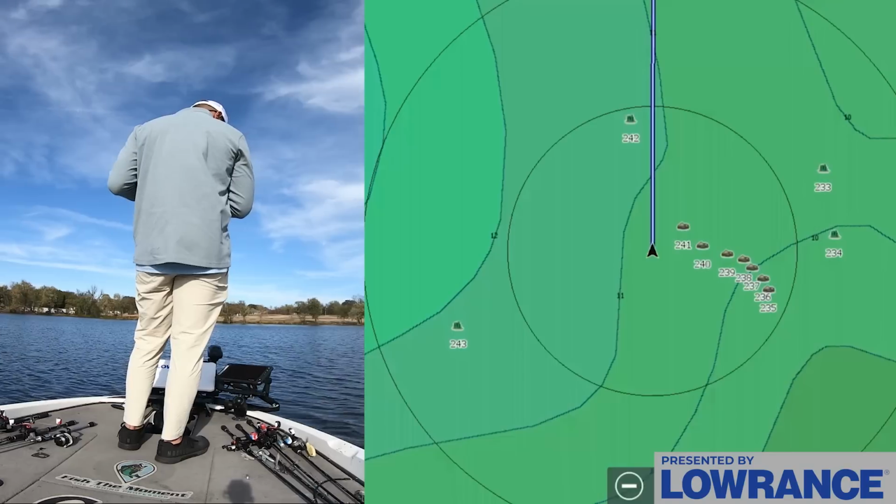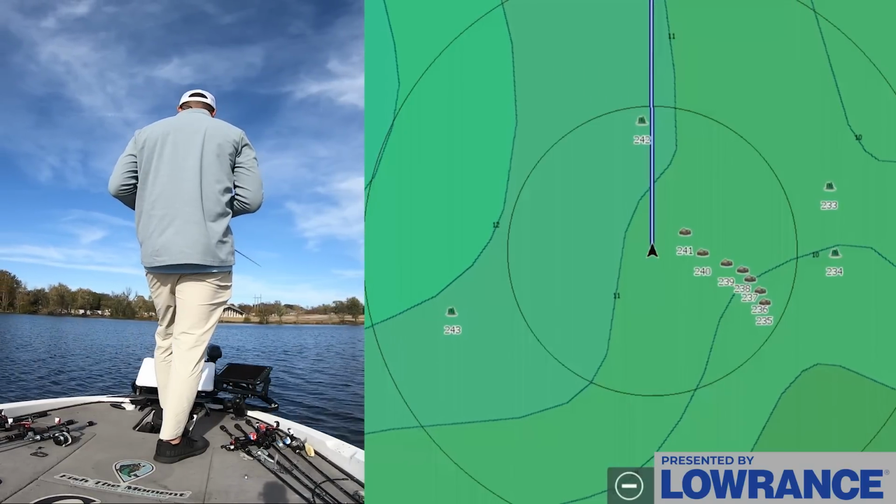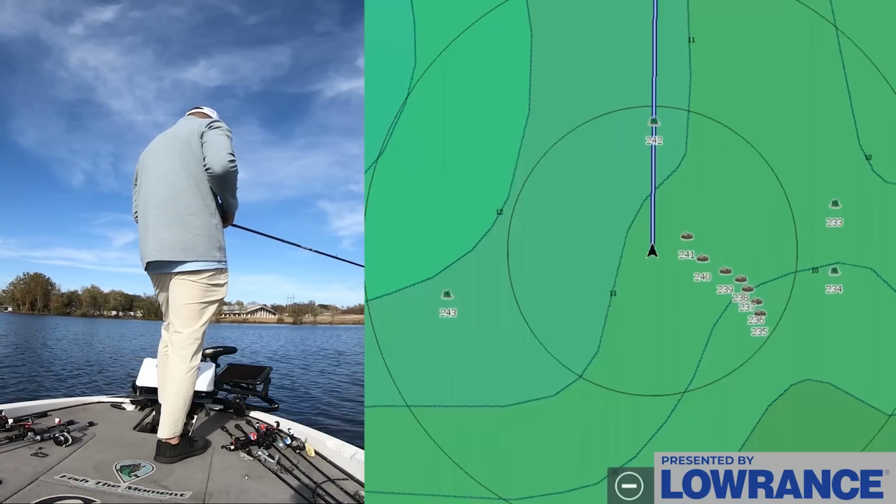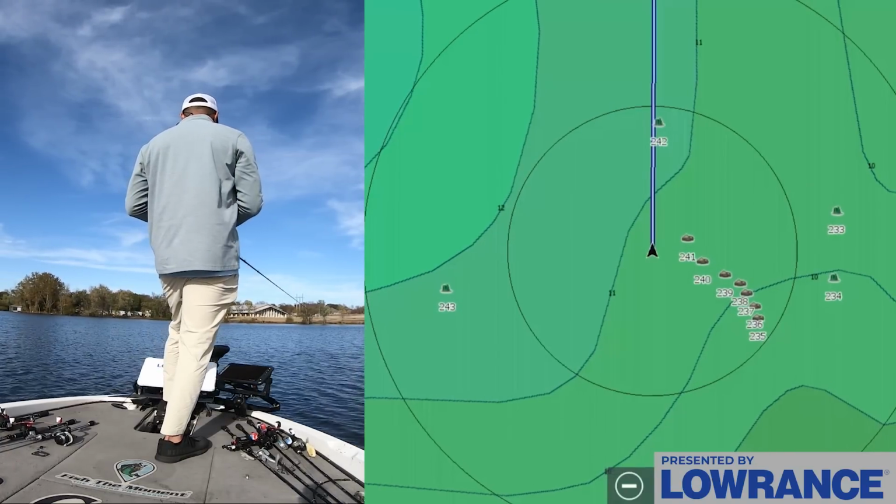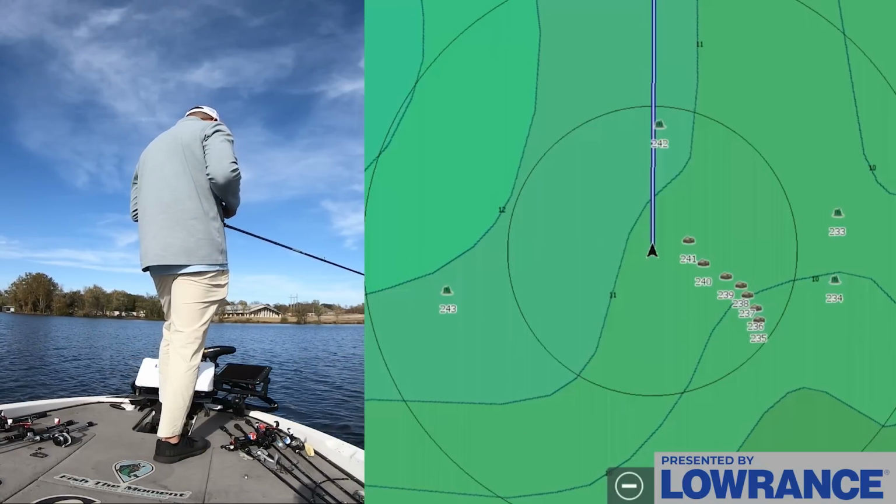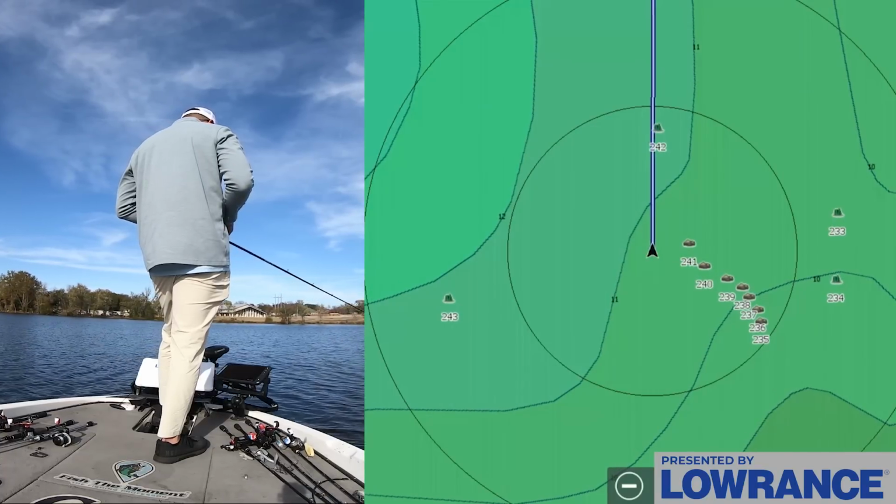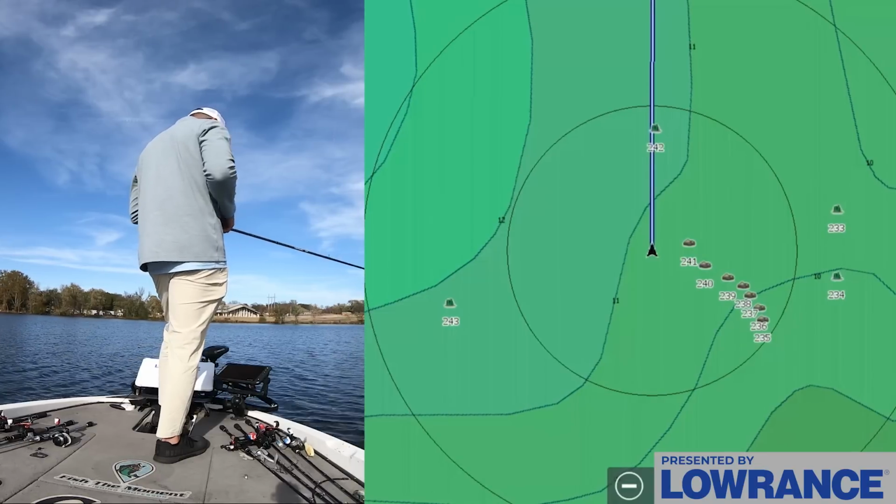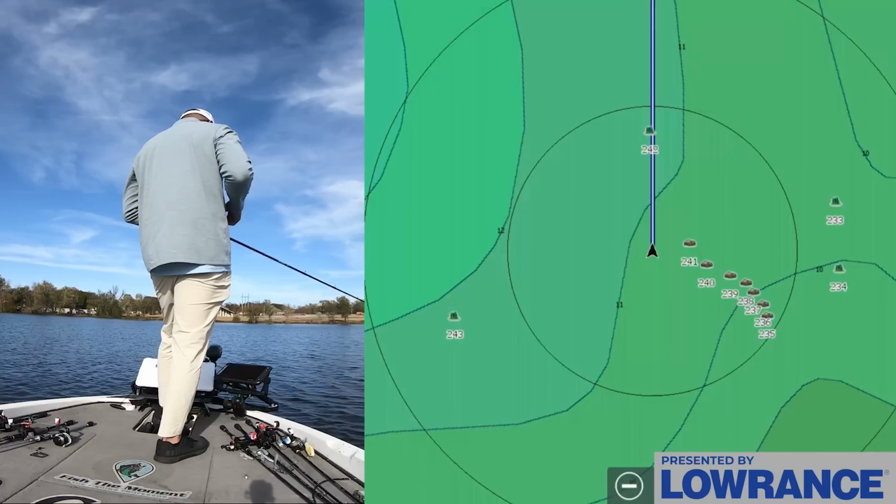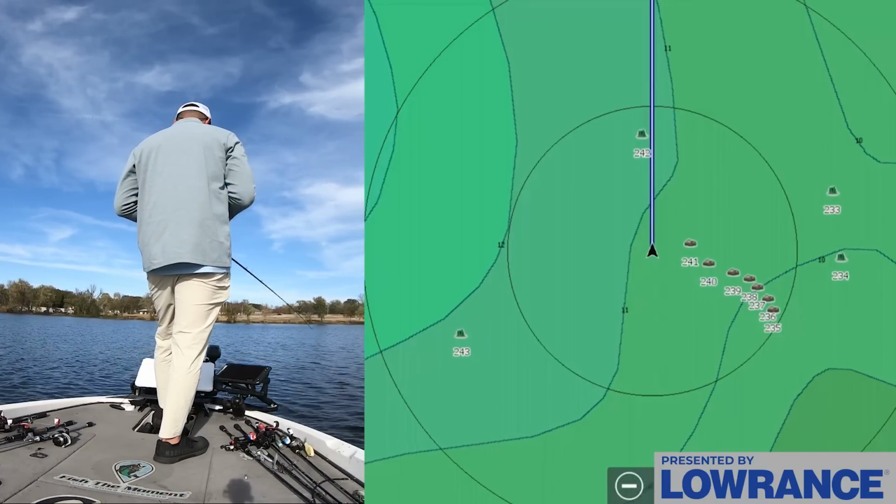Fire on this brush pile over here. Just starting with a jig on these brush piles. That's my number one bait for brush pile fishing year round, especially in the fall. I really like throwing the football jig. Something about a jig in the fall and brush just seems to get more bites than a worm, like a big worm or a drop shot or anything like that. I just find I get better quality fish and good numbers on a jig.